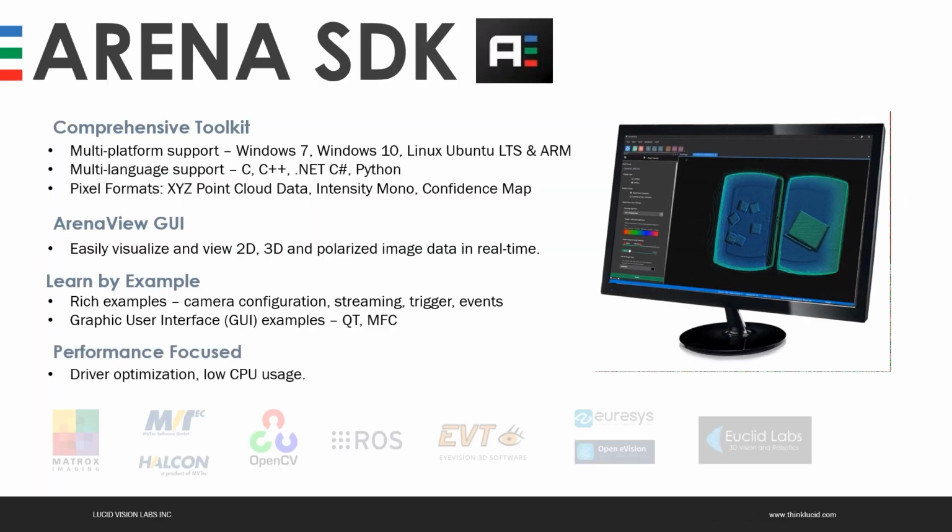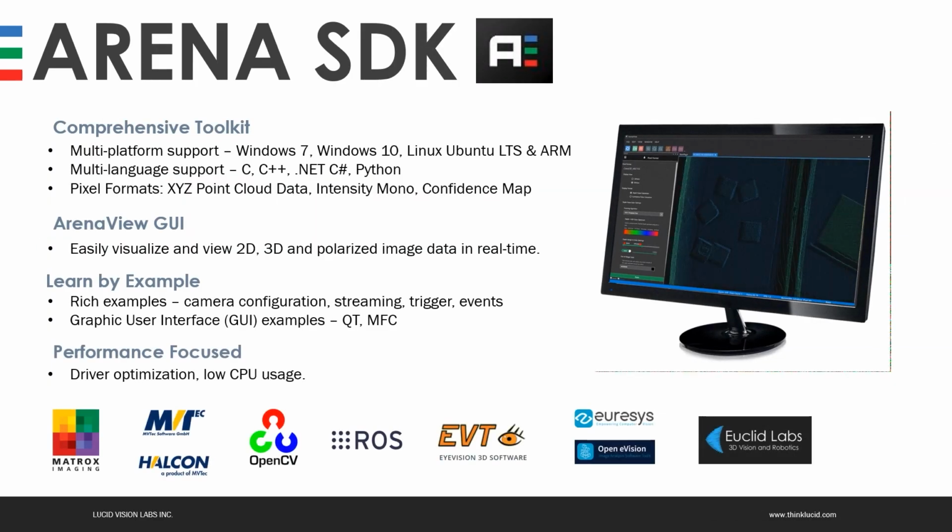And lastly, a few words on the software interface for the Helios. All processing is realized in camera, and the output is a depth map that can be combined with illumination and confidence values. But to control the camera and to visualize the image, we have the Lucid Arena SDK.